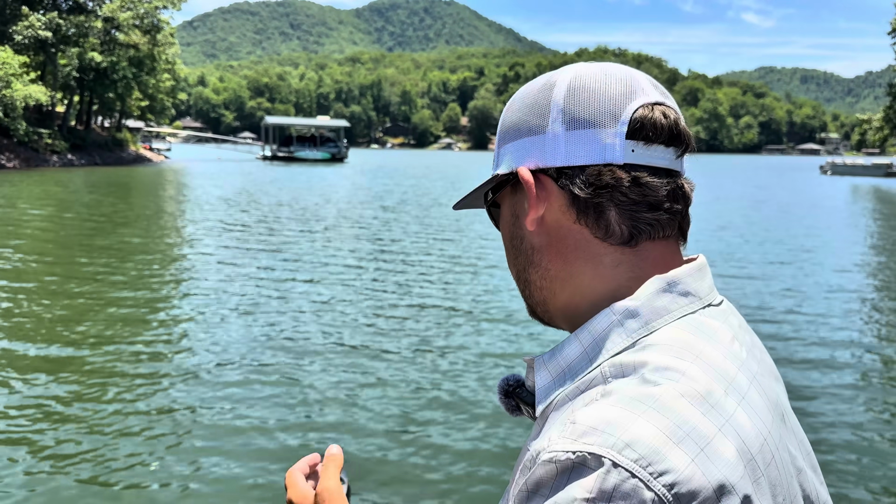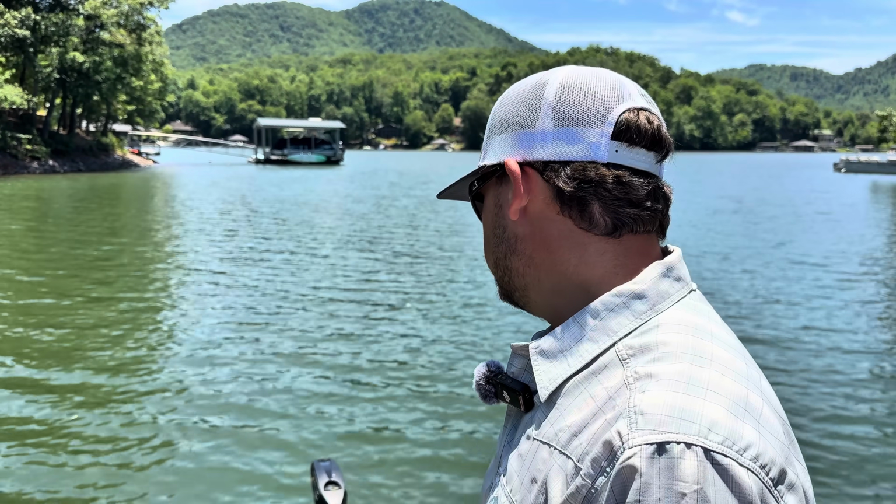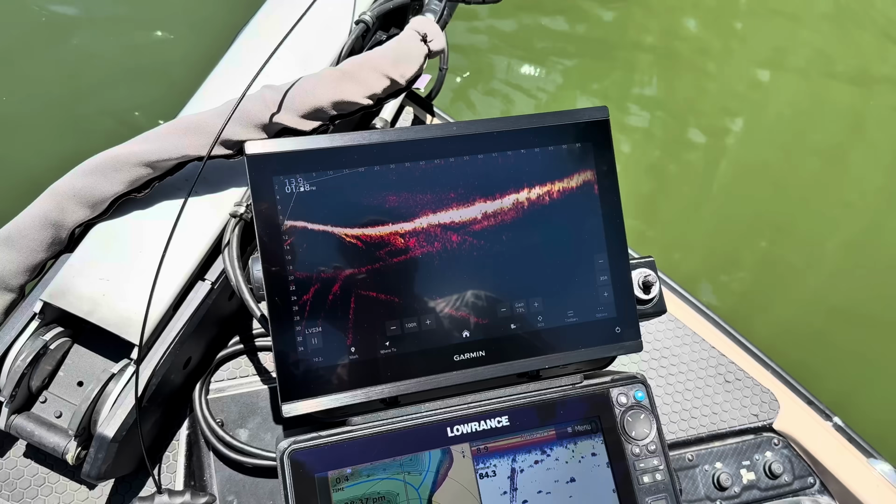So I'm gonna get a bait here. I'm gonna get an Amoeba, Berkley Amoeba. We're gonna go down the bank. I'm gonna show you guys how good this thing is in shallow water, how I can see my splash, and just how it looks and how I set it up based on the conditions for the day. So let's get to it, and I'm gonna show you guys what I'm doing.